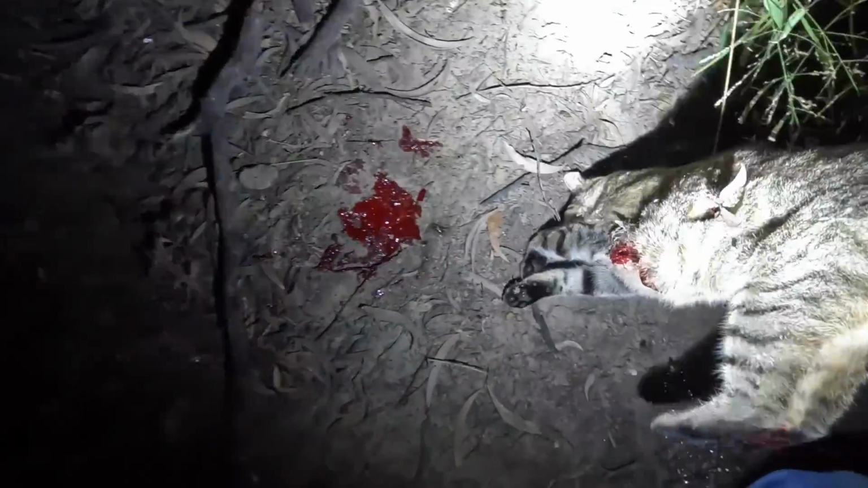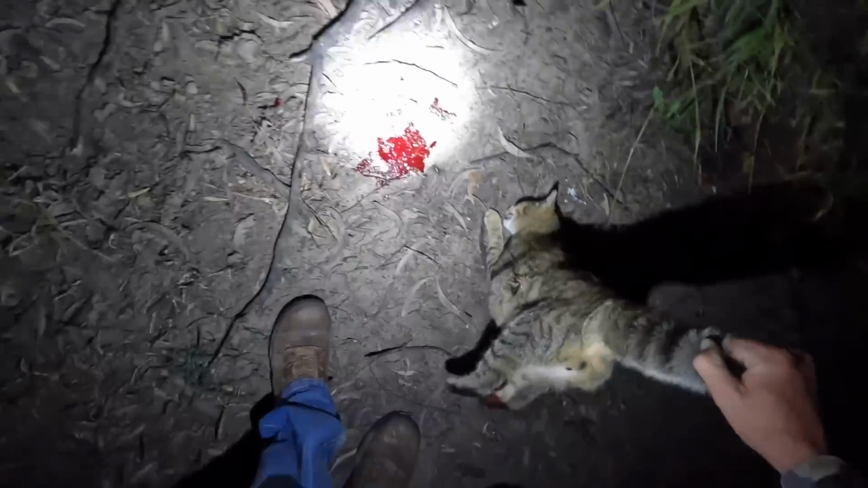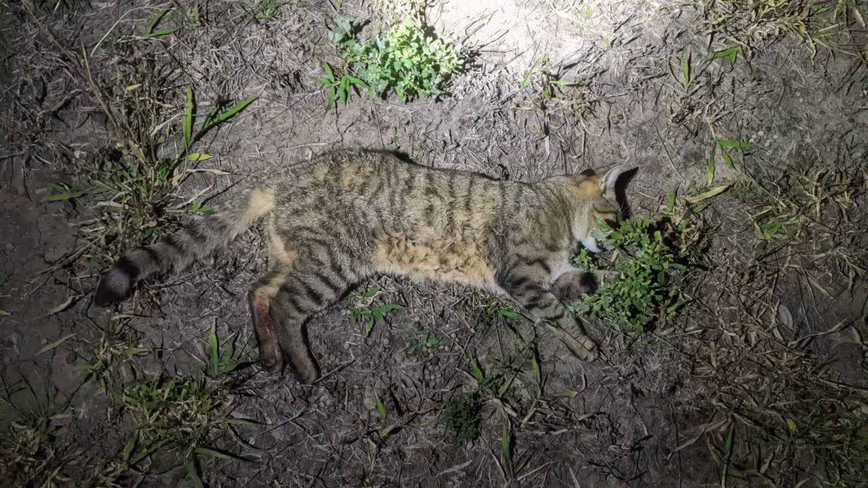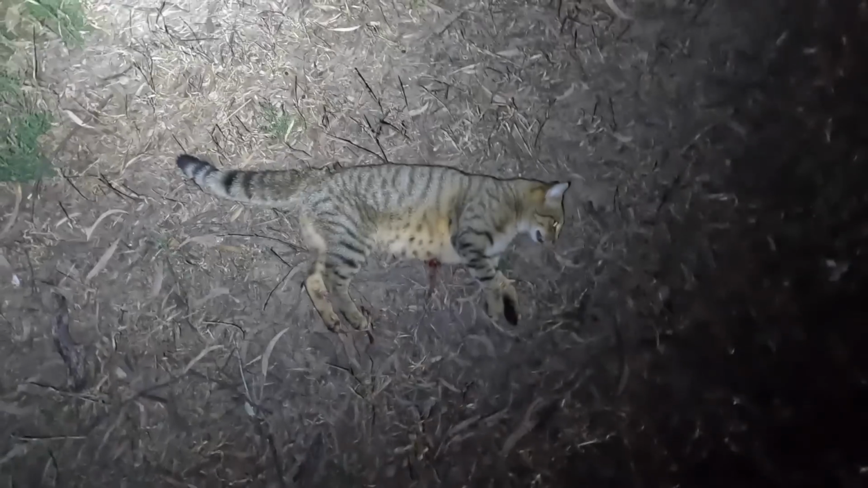Righto, here we go. Another cat. He's a big one. 3 hour wait. Makes a bit of mess. How's that for a decent sized cat?